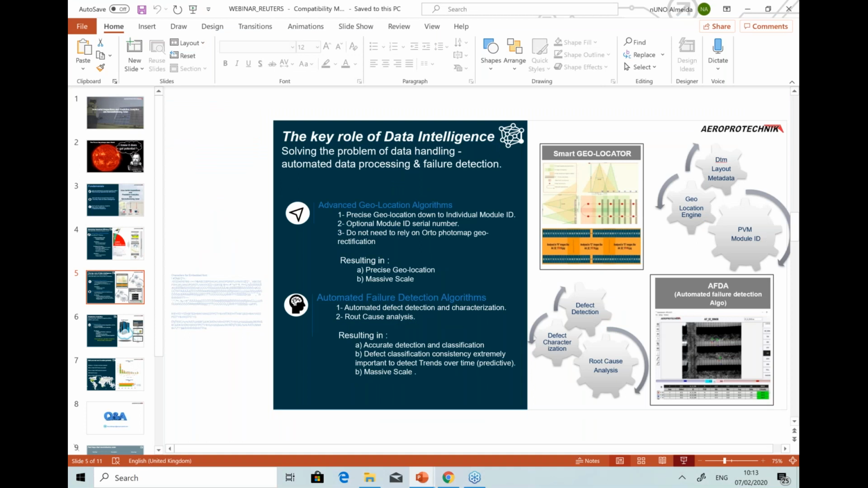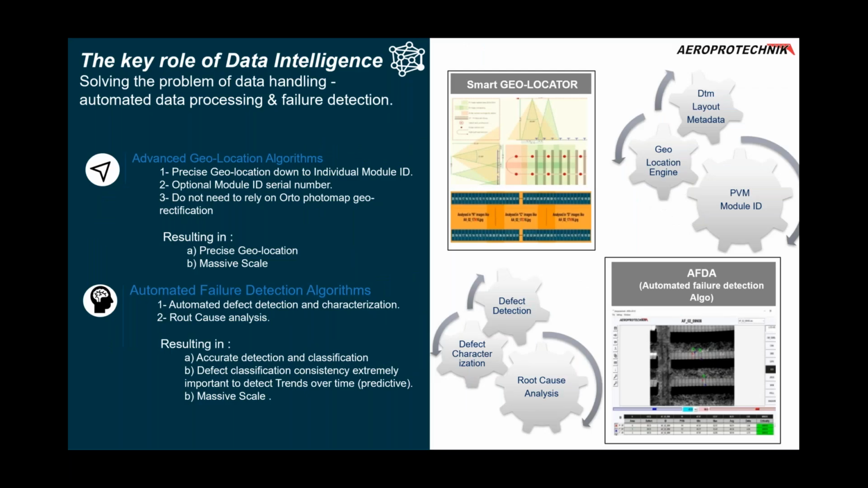So the next one is about the key role of data intelligence. Solving the problem of data handling: how to automate the data processing, the failure detection, and what is really the real benefit of doing it. So we spoke about collecting data with the proper incidence angle, with maximized emissivity, with no reflections, very sharp pictures, not much overlapping because we don't need it. We can rely on geolocation algorithms, and that gives scale to the process.